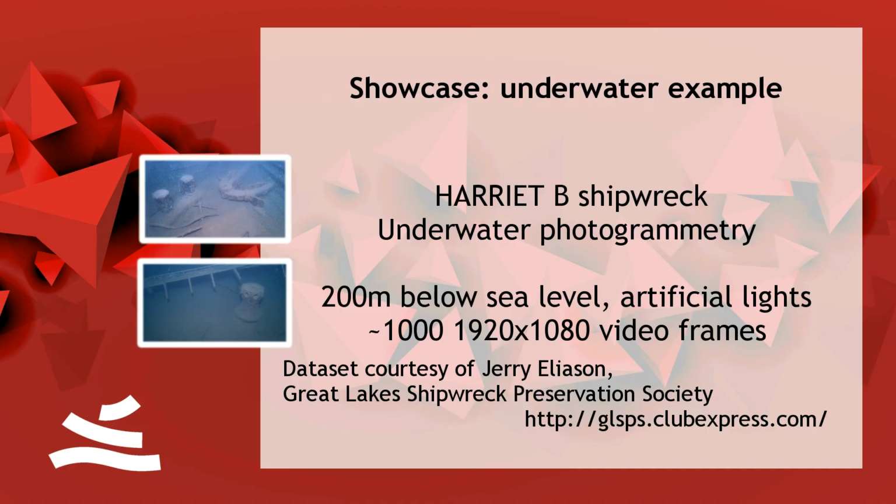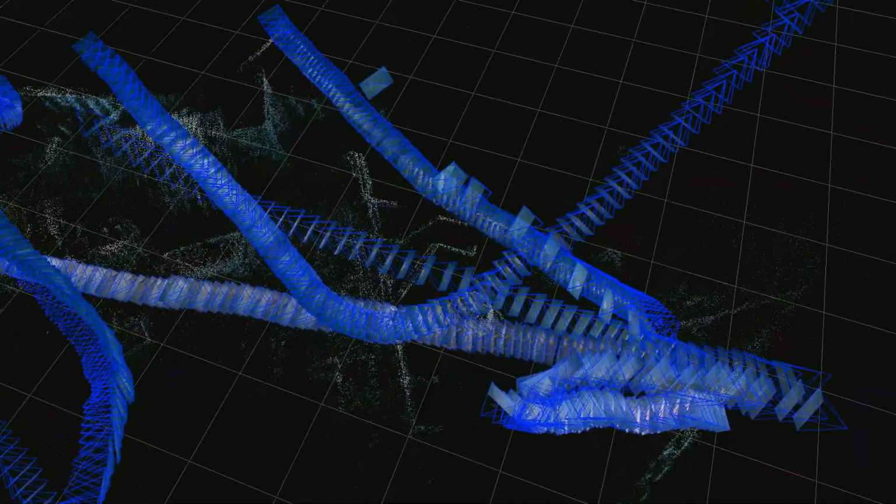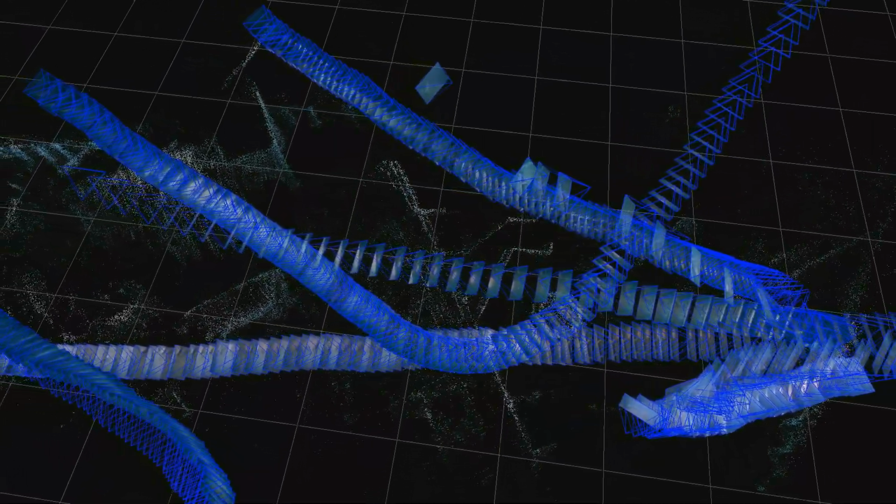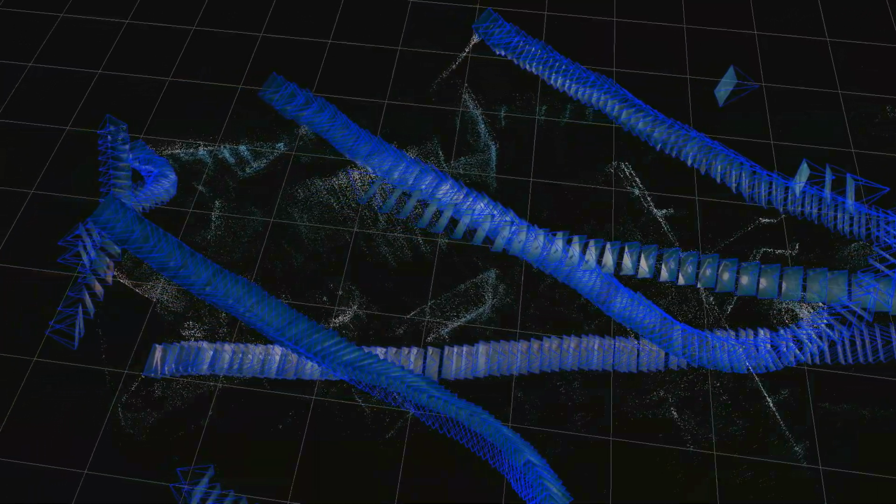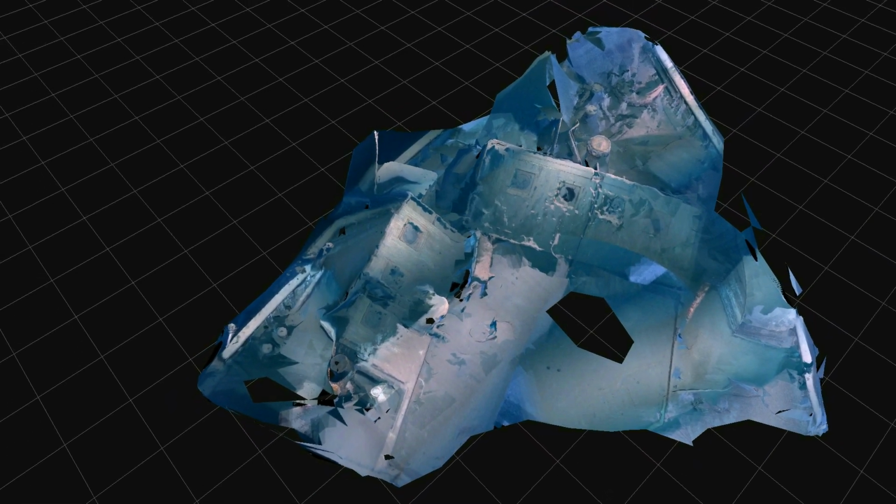So, here's another interesting example. This is the HARRIET shipwreck from the US. This is especially interesting because it goes 200 meters below the lake surface, so no light at all. They had to artificially light the scene, and this is one of the scenarios where photogrammetry is actually your only option. You can only go there.